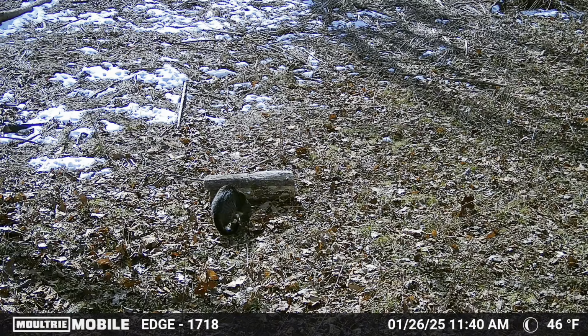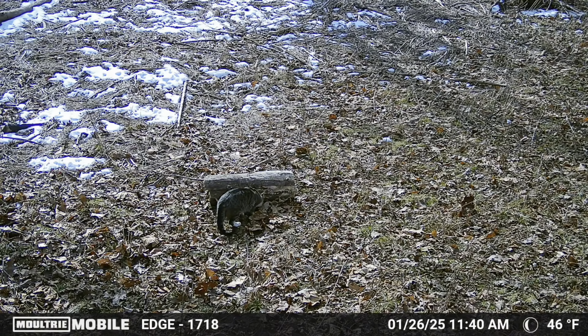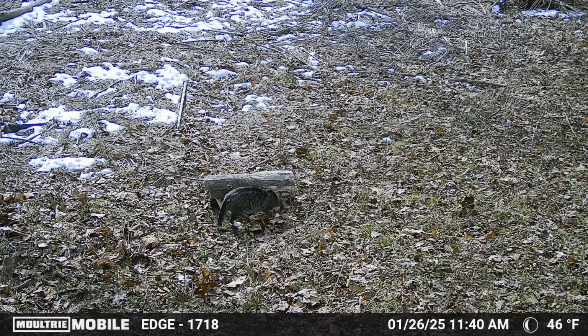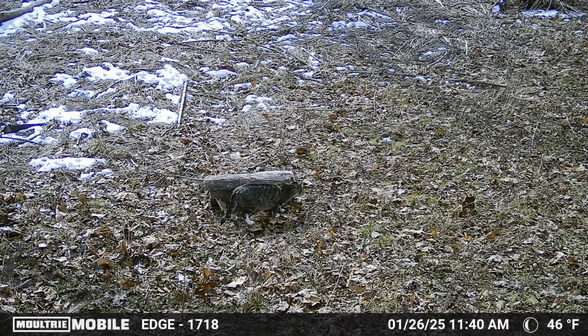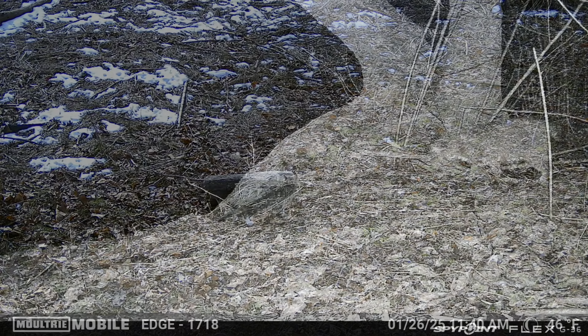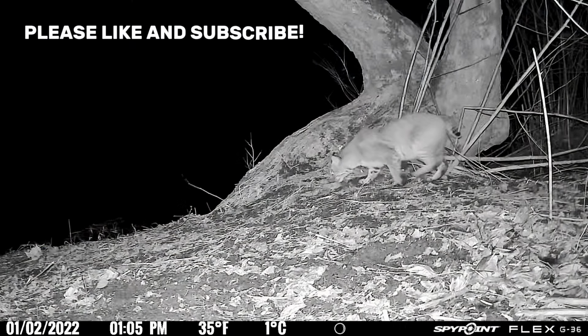And right on cue after the possum is Mr. Cat back again. You can tell he's kind of looking around here, wondering where the chicken went also, but there's probably a couple little scraps left, but the bulk of it does seem to be cleaned up. And with that, the chicken pile was pretty much cleaned up after just 3 days.